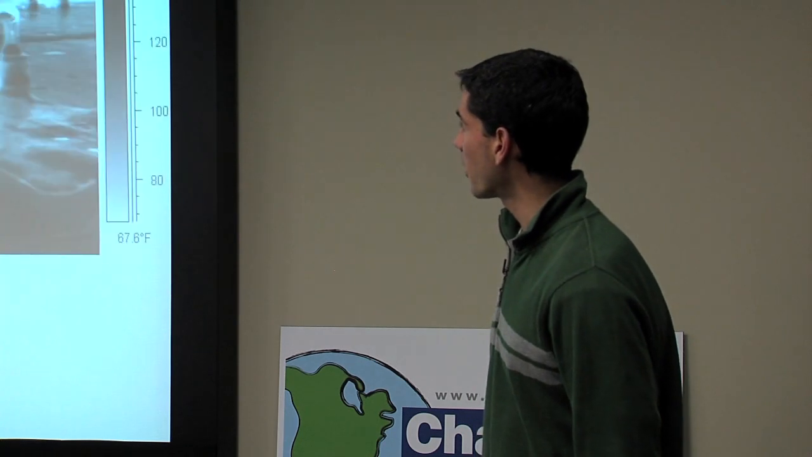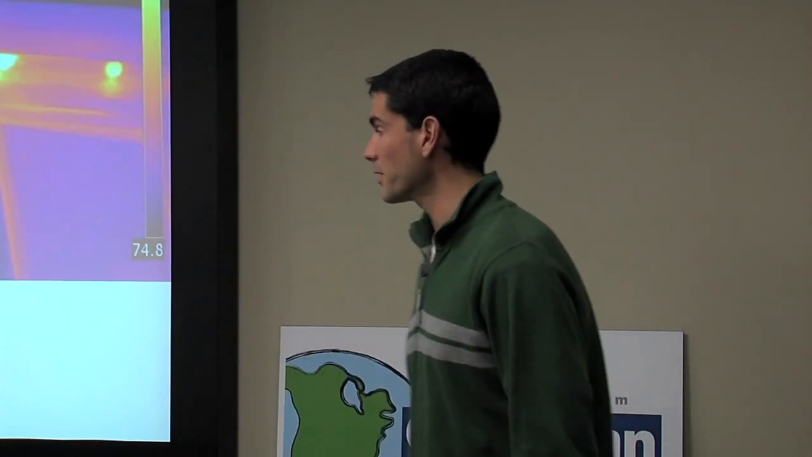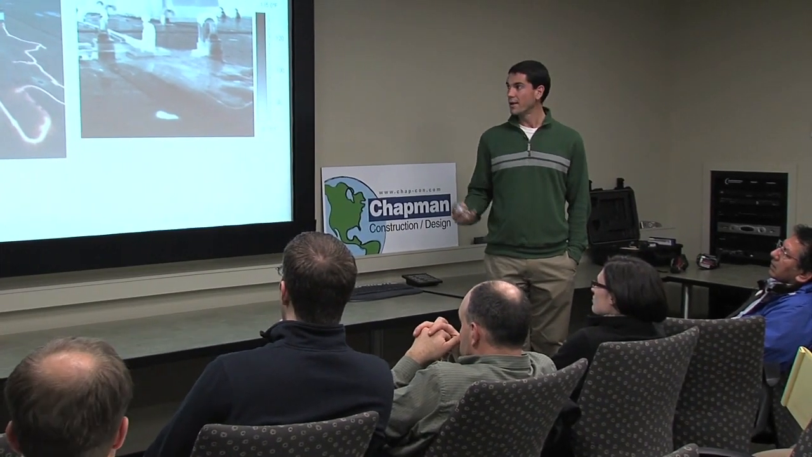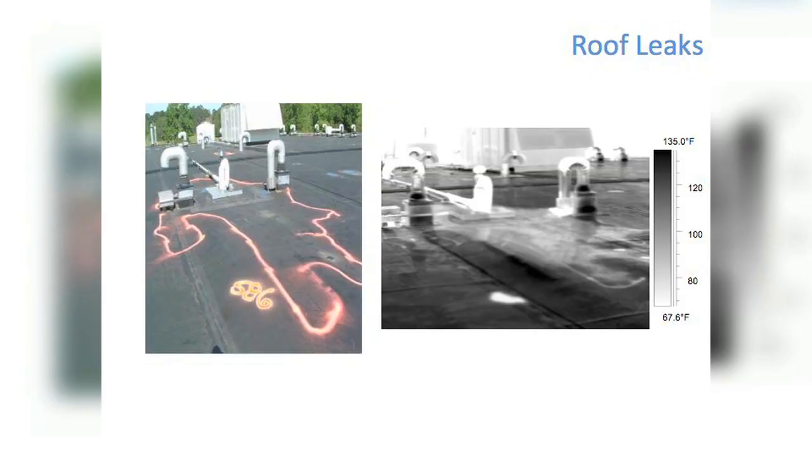So a couple other applications other than insulation within the building. Other things you can use an infrared camera for, finding moisture issues. When moisture is evaporating, it's a different temperature than its surroundings. Or in this case on a roof, you've got a rubber roof, and right here is just spray painted where the moisture is.